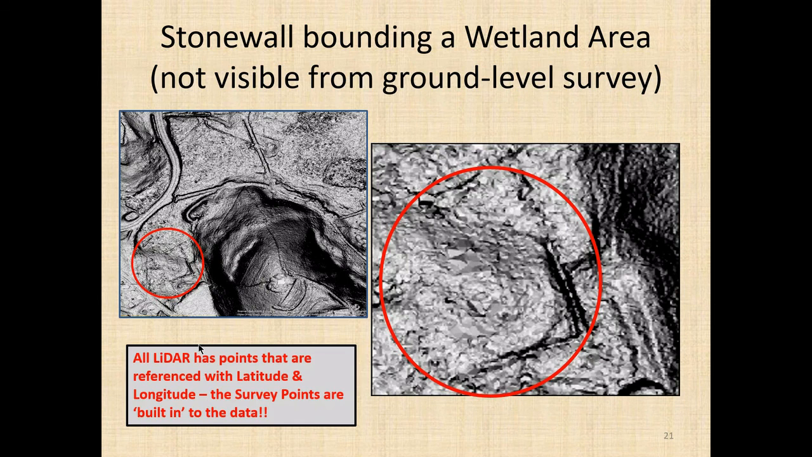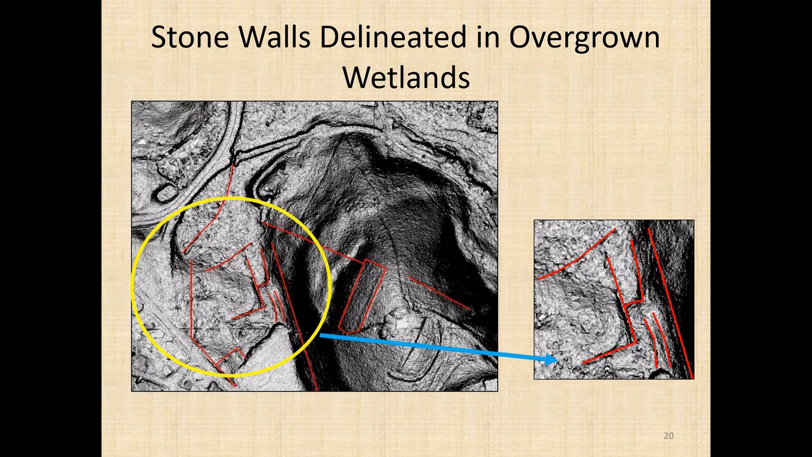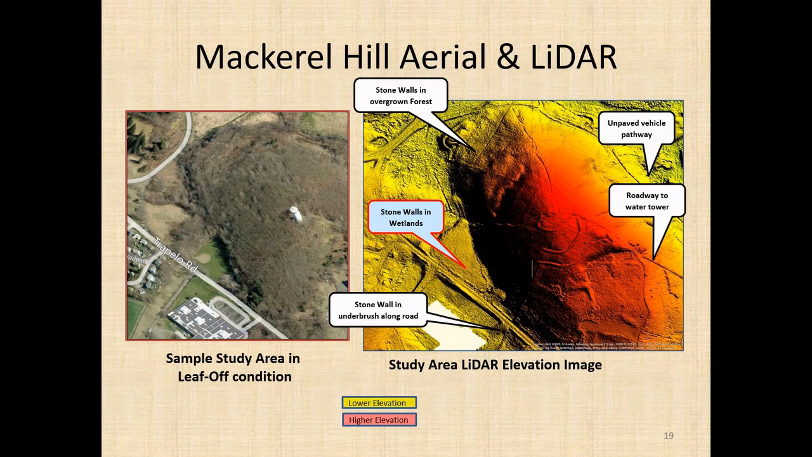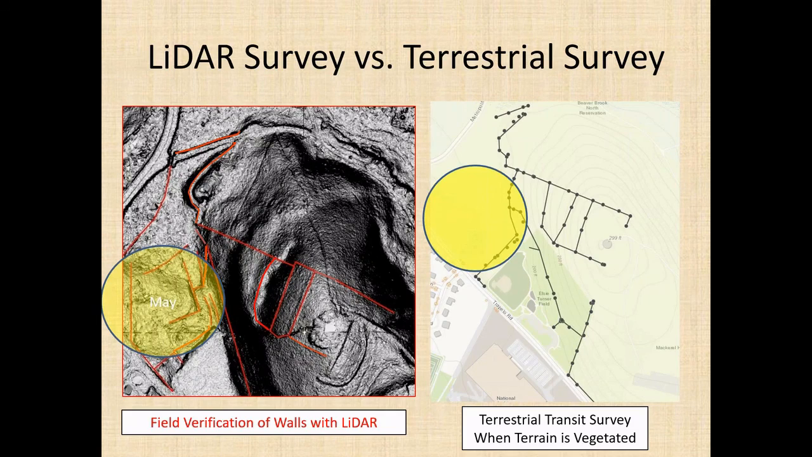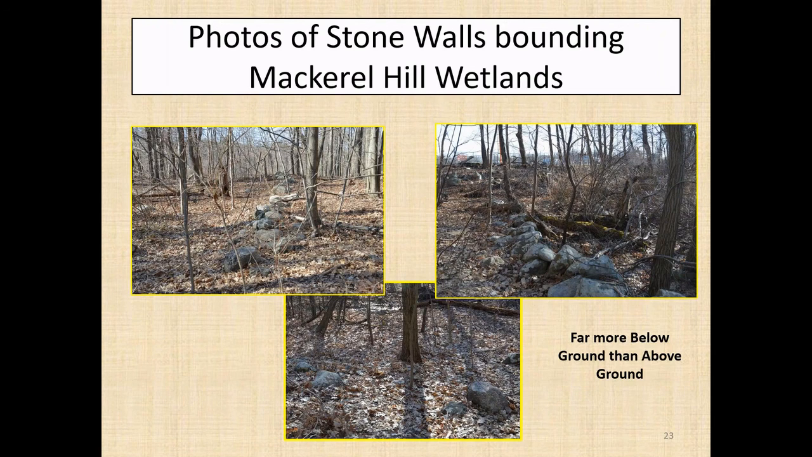And just another couple of shots here of the zoomed in area. And there's just an incredible complex of walls. And I'm sorry, I'm going backwards. If you go out there today, you actually will see some of these walls. But if you were to go out there in May or June, you wouldn't see them at all.